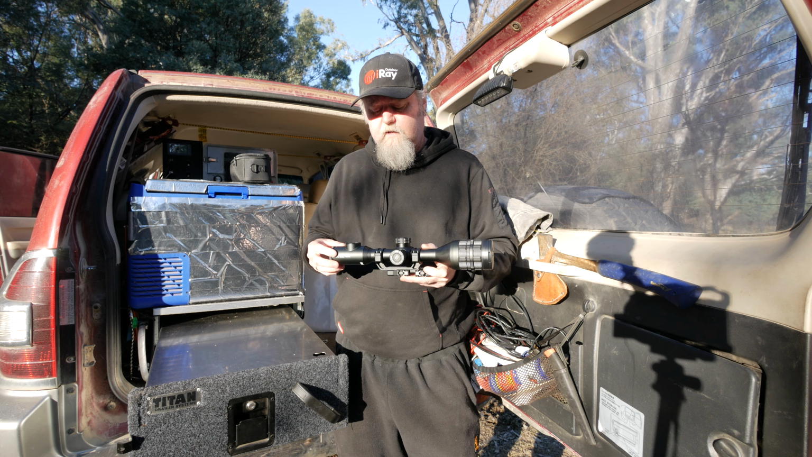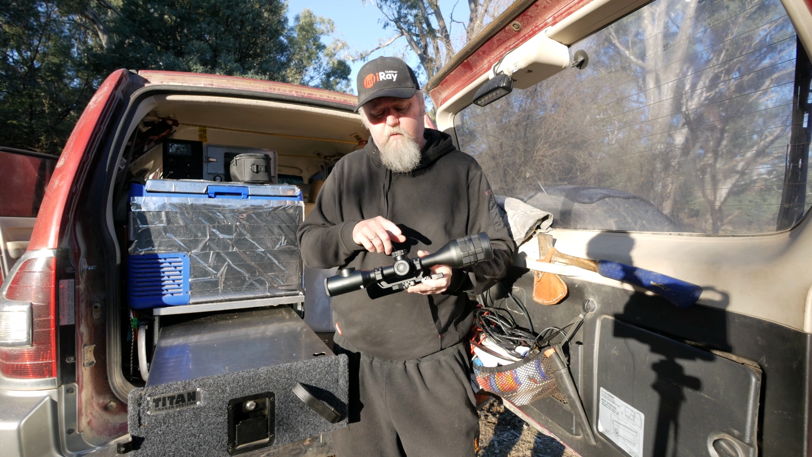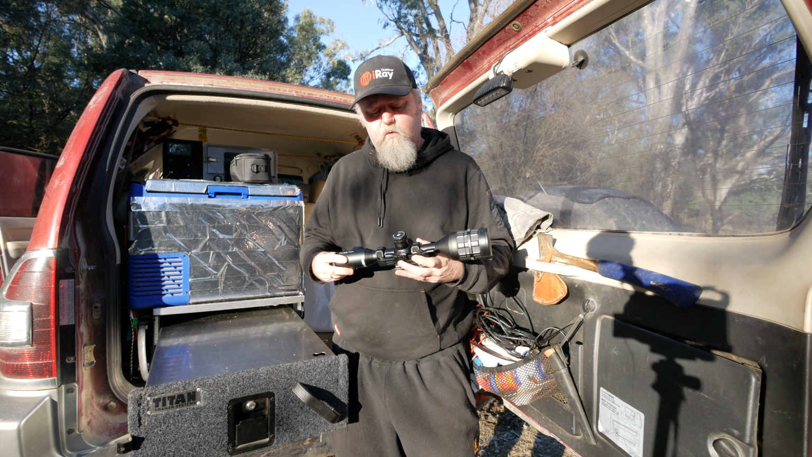Although saying that, this does use a fair bit of battery. With that big sensor and big thermal lens, it's a little bit battery hungry, but you would still have no problems getting through a whole night with a couple of batteries and the inbuilt one.